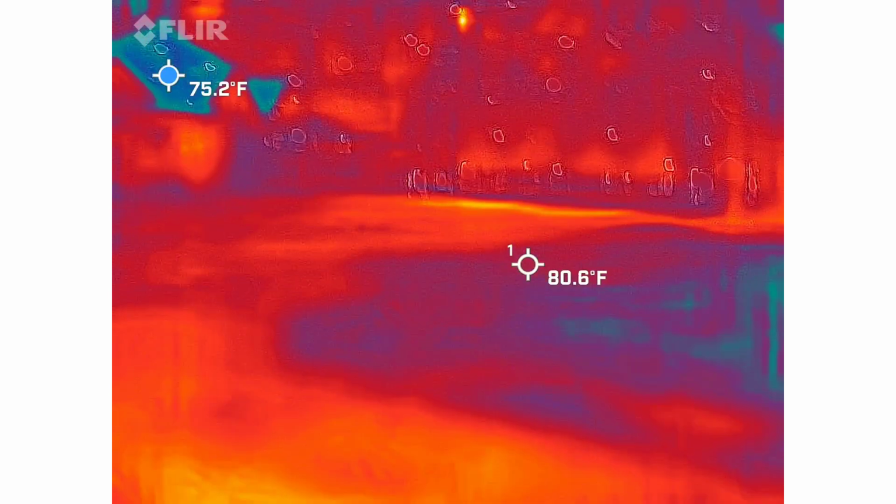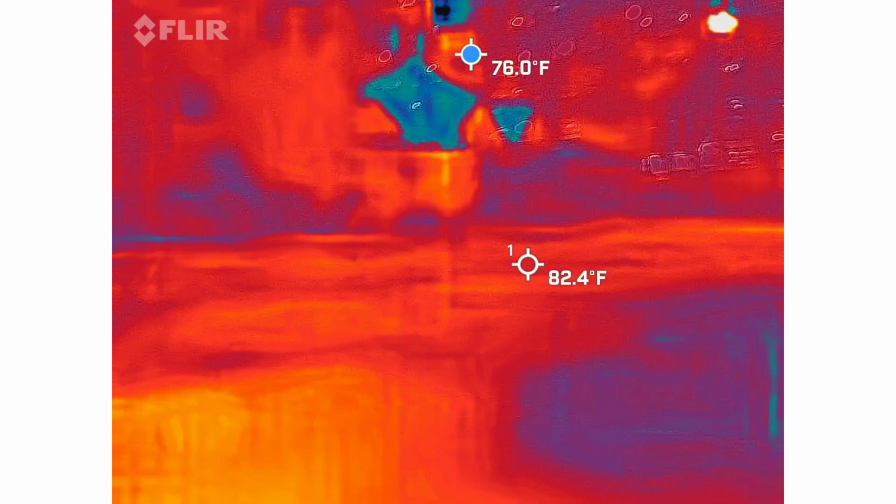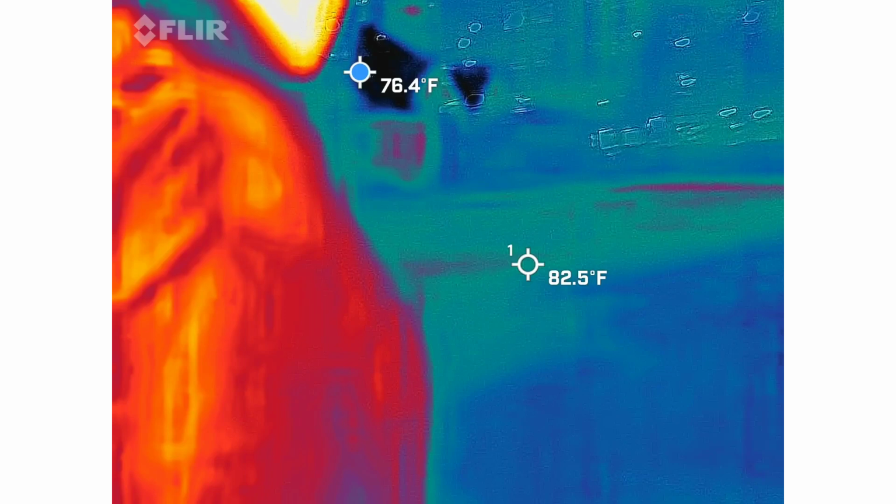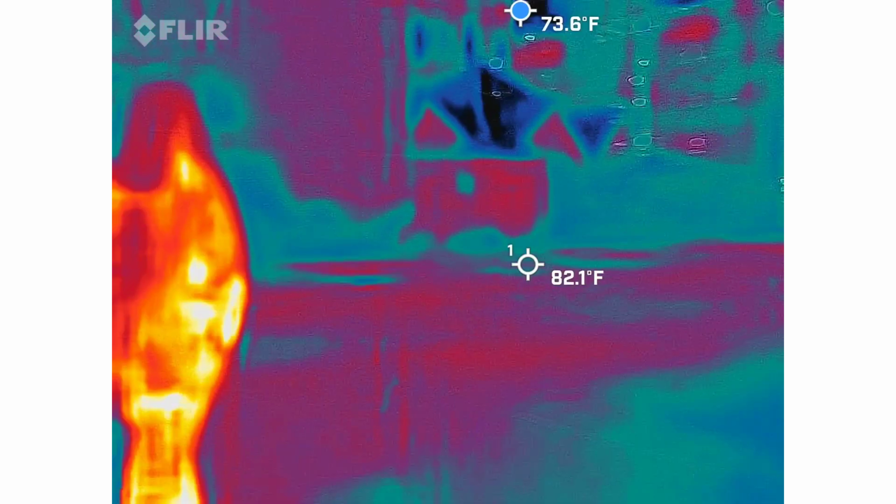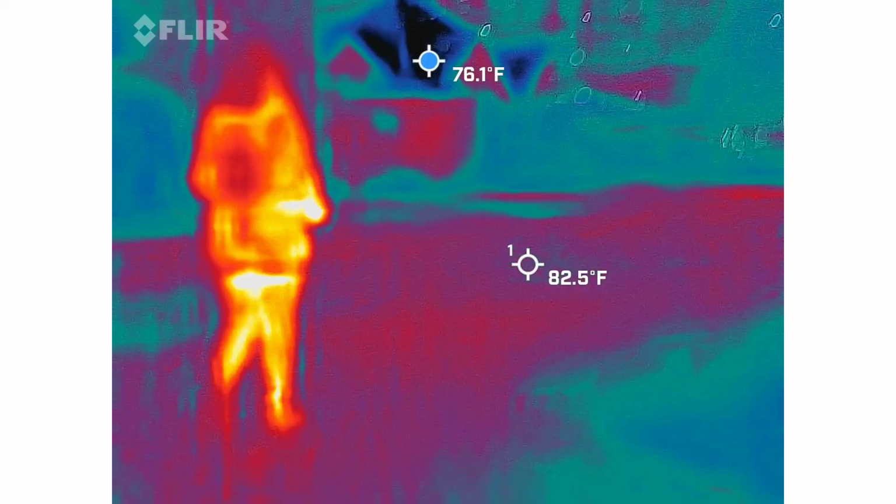Let's see the actual building. Let's go. Good, because I actually need you to be right there so I can level it out. Was that over there by the door? Yeah, that was like now.